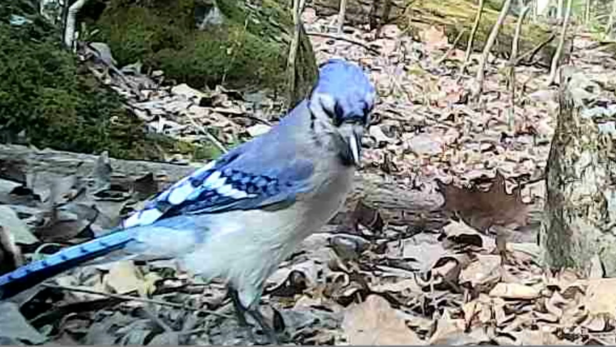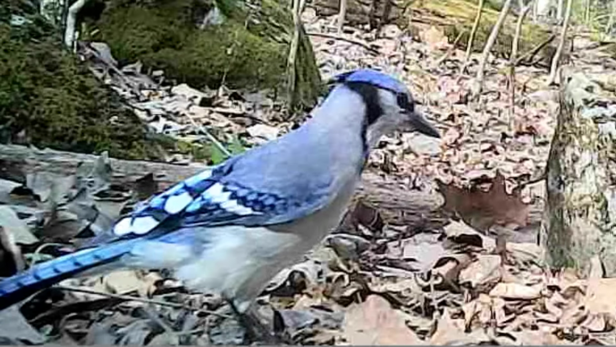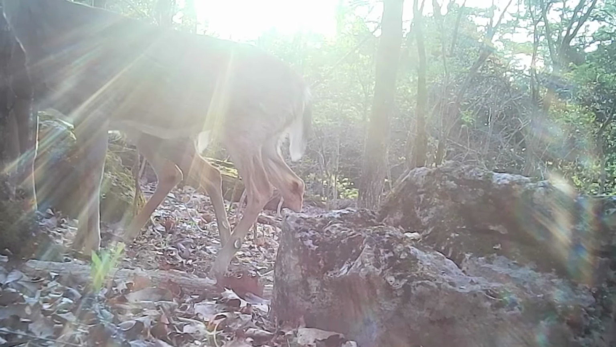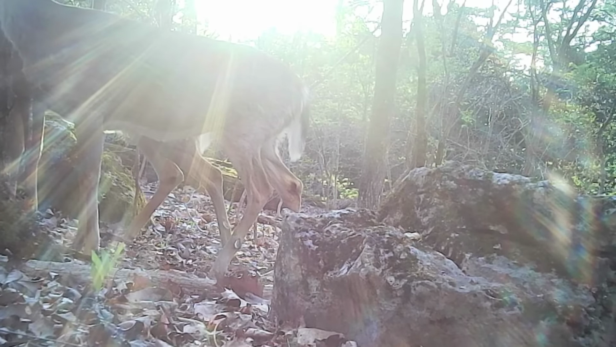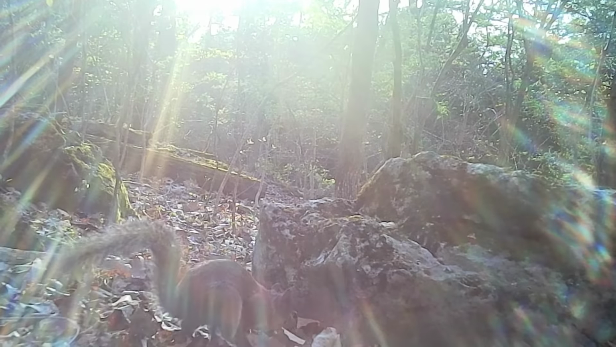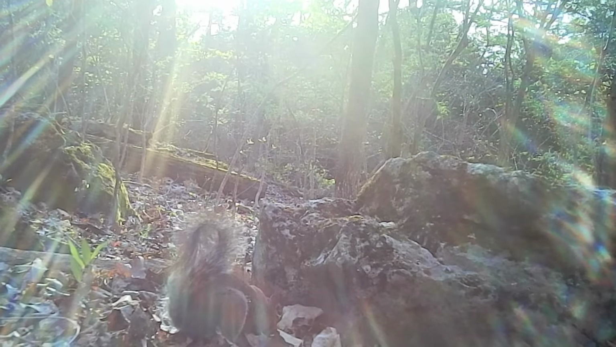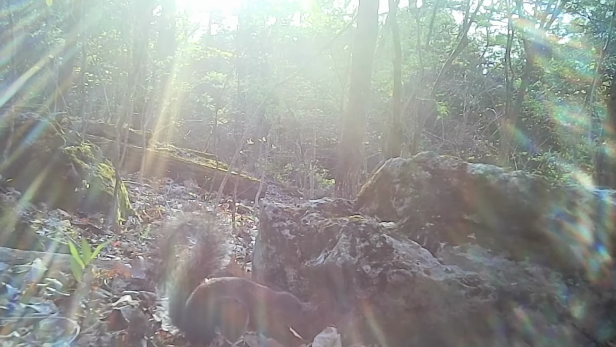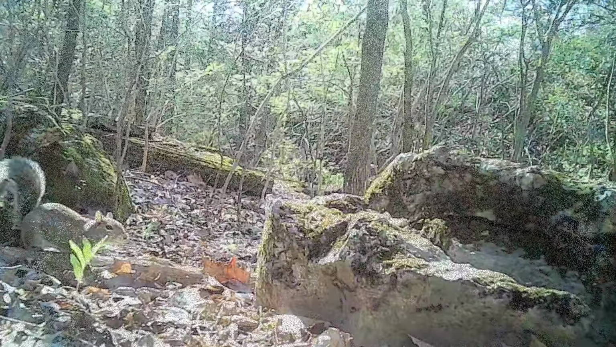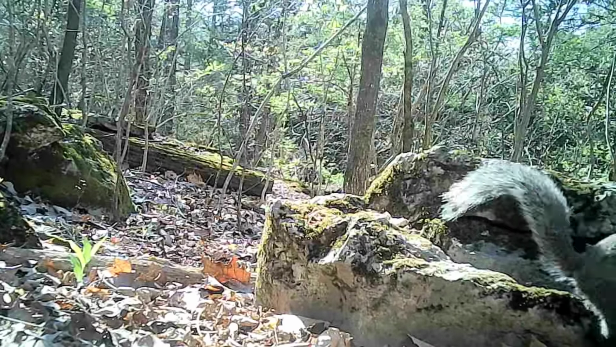And out the log, beautiful little blue jay. And the deer early one morning. And little Ricky shows up, always checking this spot out, seeing if I ever left him any presents.